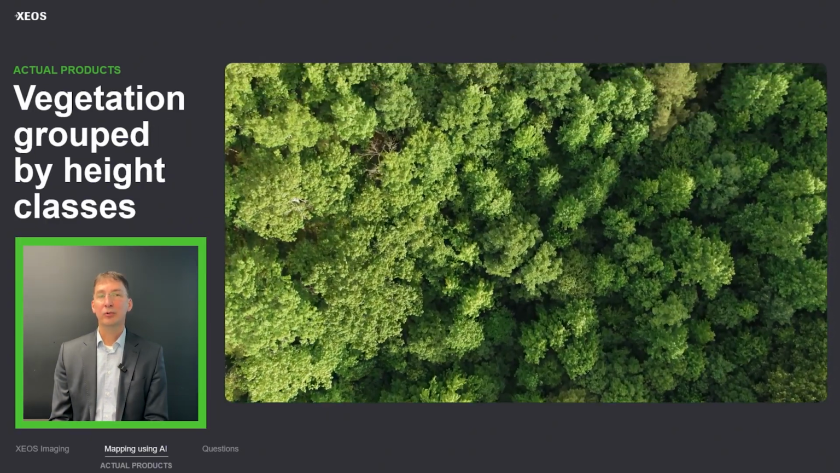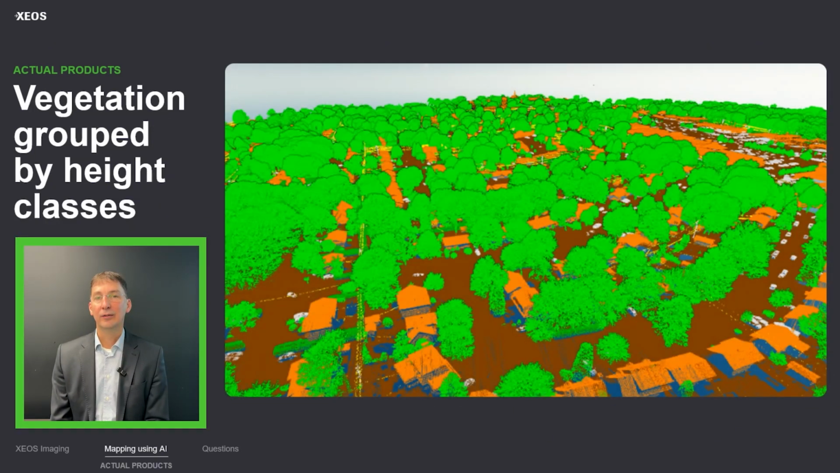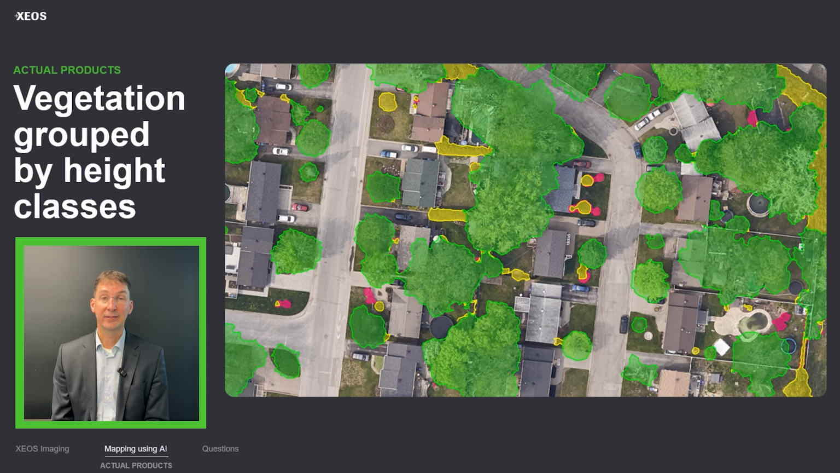We can map the vegetation group by height class. We take the LiDAR point cloud that is classified by artificial intelligence, and we isolate all vegetation classes. And then we can group all the 3 classes, which are the first class that is below 1.2 meters or 4 feet, then 1.2 to 3 meters, and 3 meters and above. So you see in each color the 3 classes.